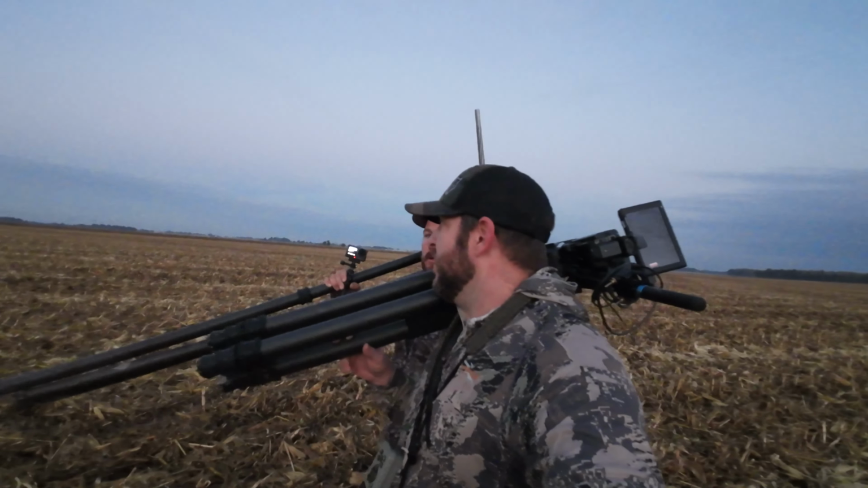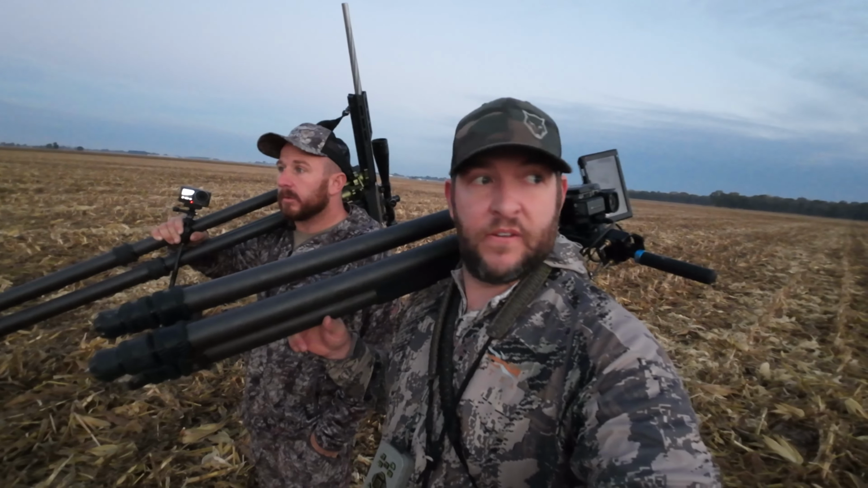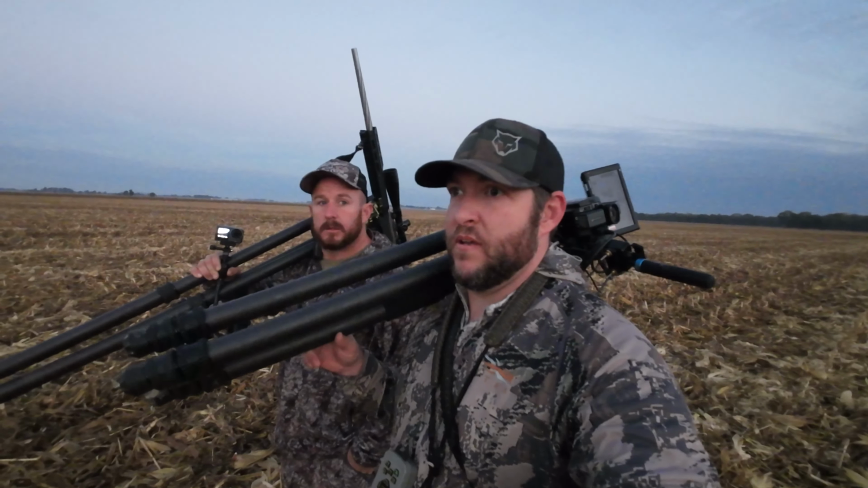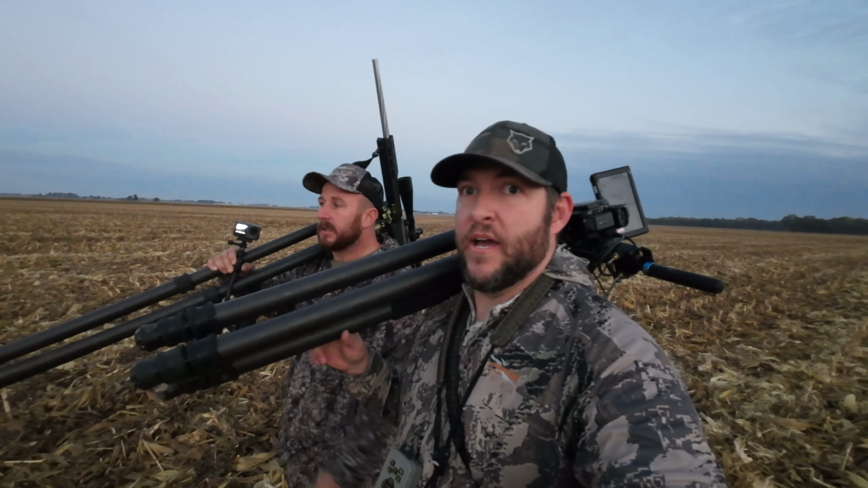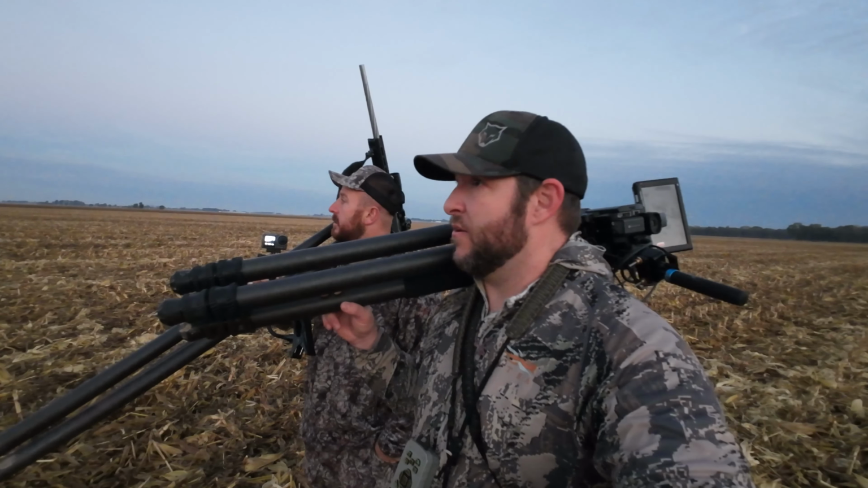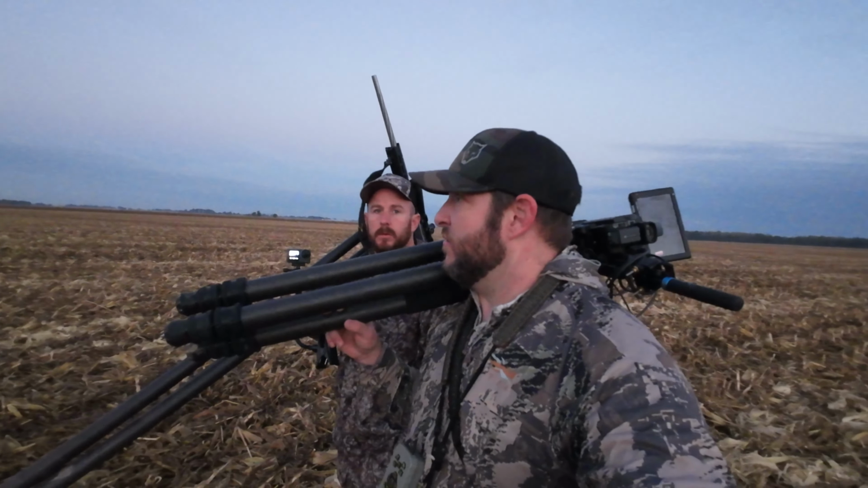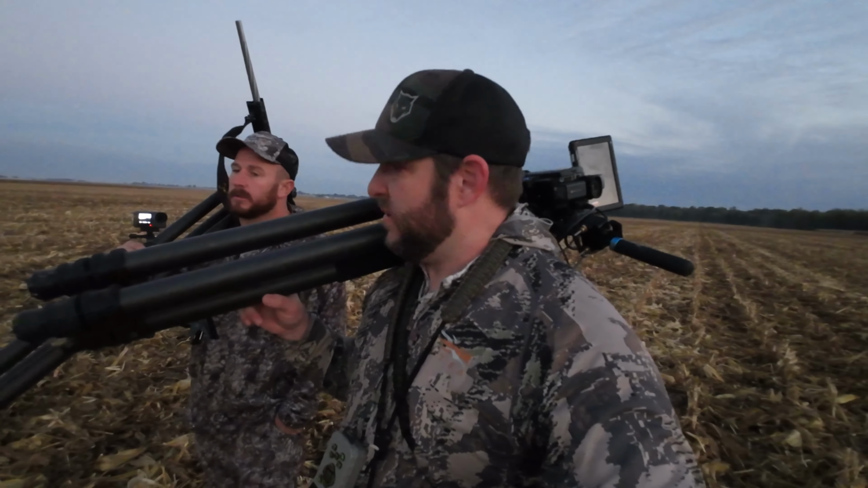So that right there will put us under 300 from the corner, about 250, right? Wind's in our face. Yeah, wind will be going crosswind. I'm going to put the call out here to the right to try to pull them out. If they just want to go to that, we'll use that little piece of grass right there for cover, right? I'm going to walk the call out here. All right.